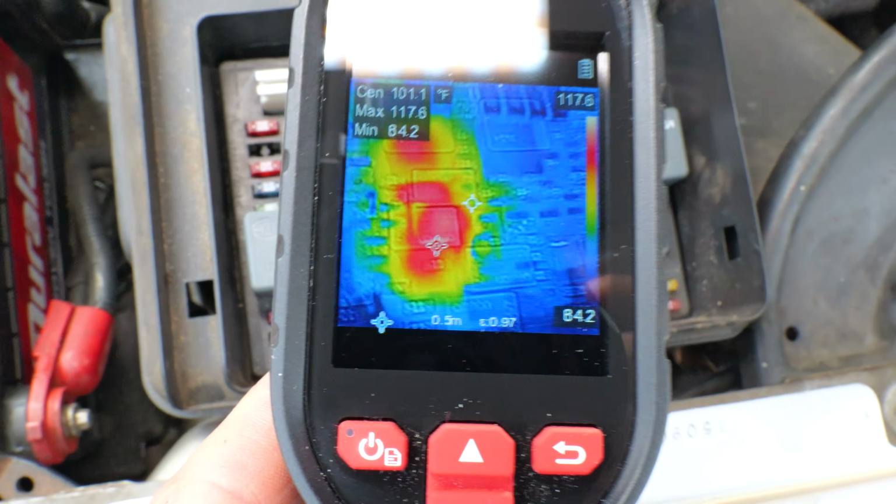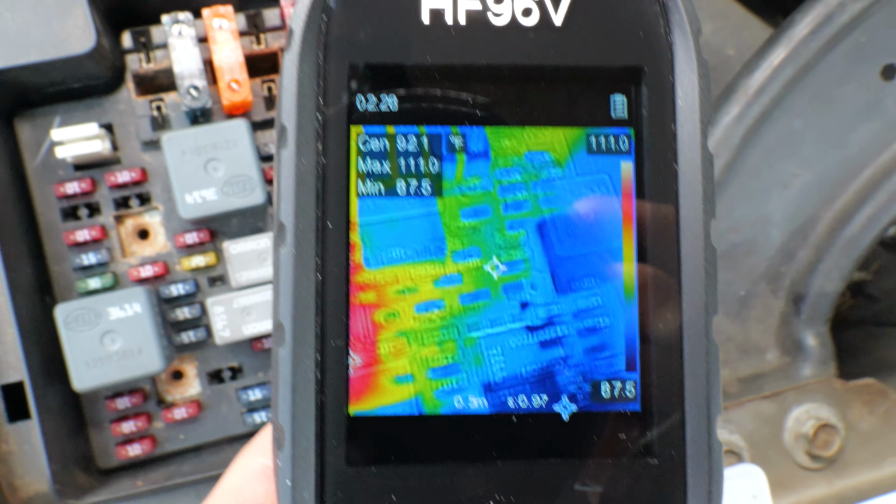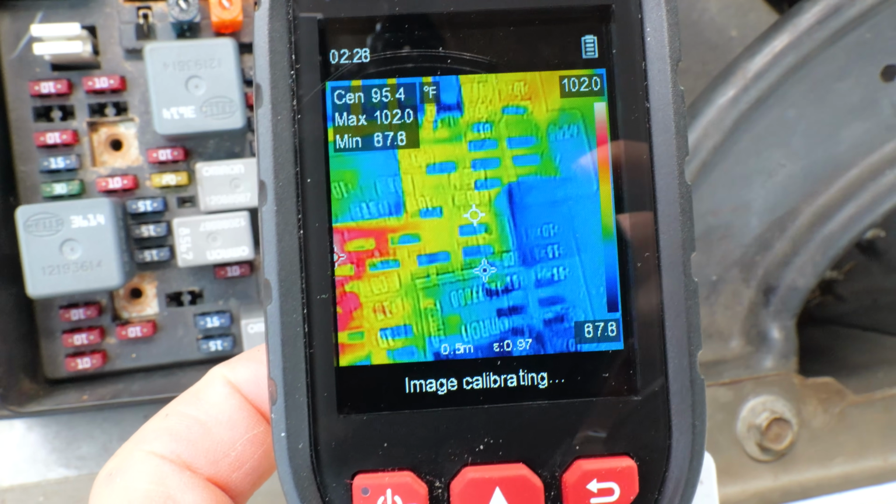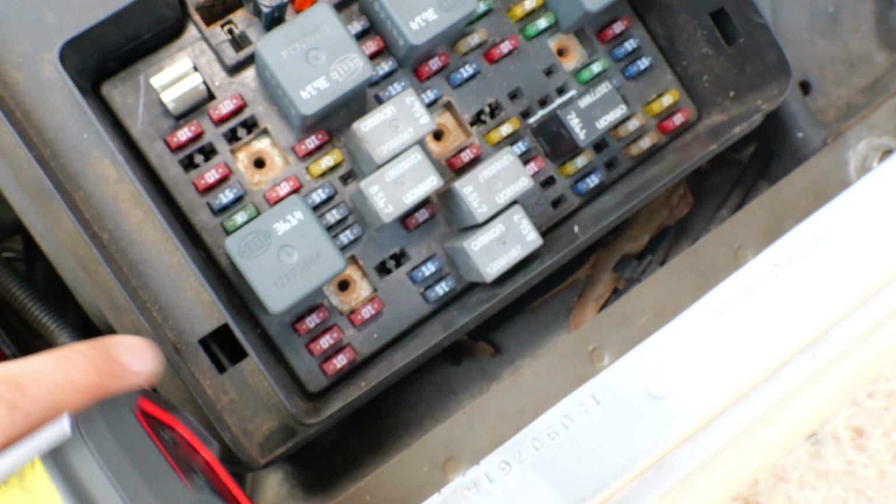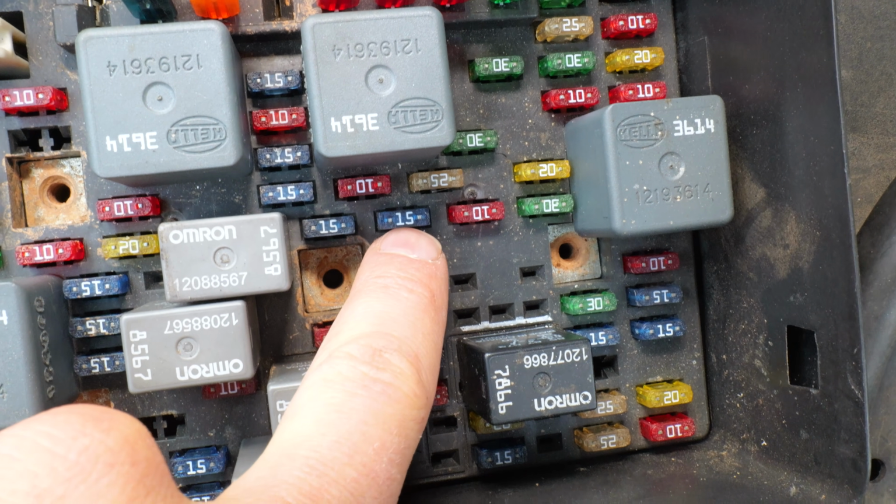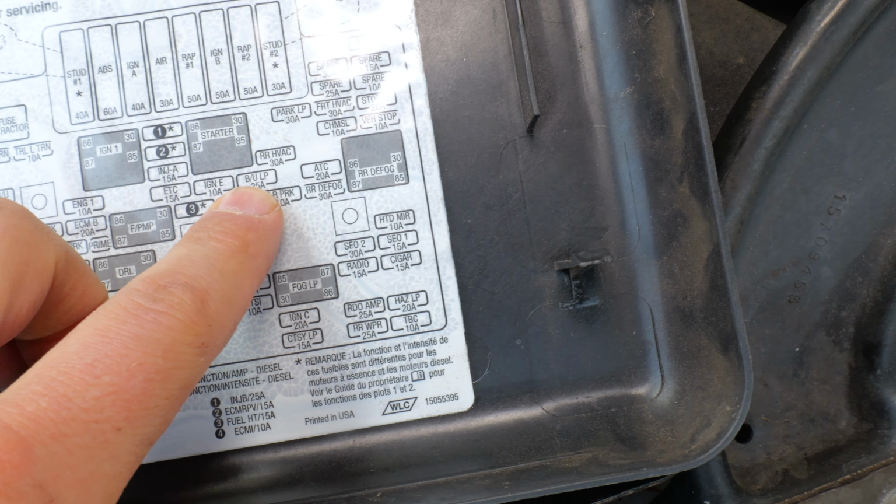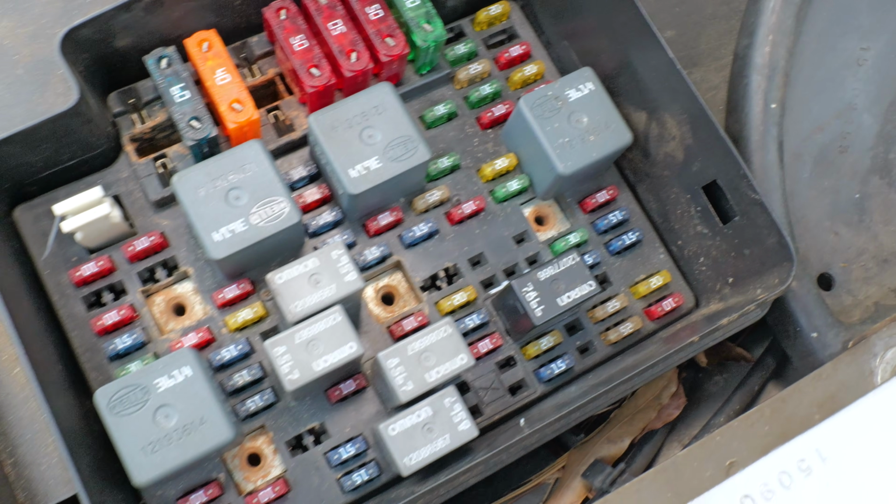So we're gonna come out here at night and look at these fuses and see which one is getting the hottest. Oh, that one right there. Yep, that fuse is glowing red hot at night. Get in there and say, okay, what do we got here? Oh yeah, that's a B/U LP right there, whatever that is. Look in the manual. Interior bulb, something or other, right?